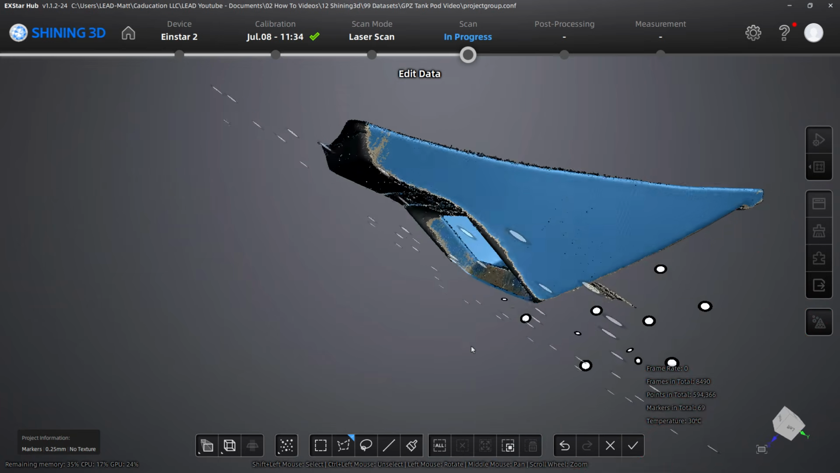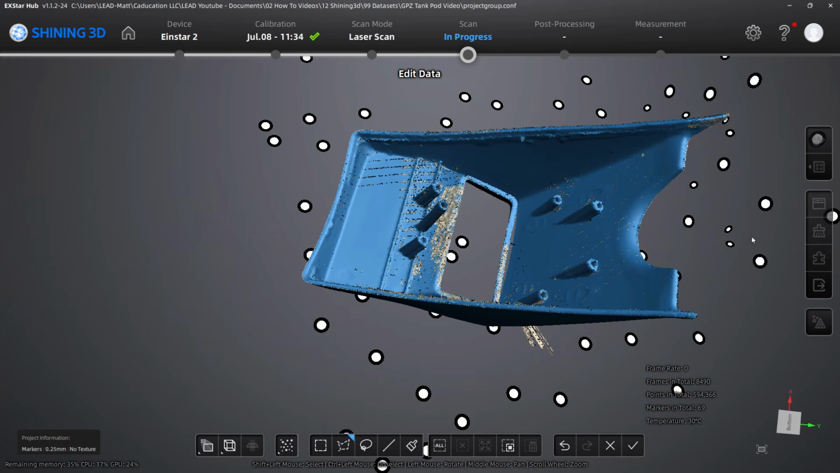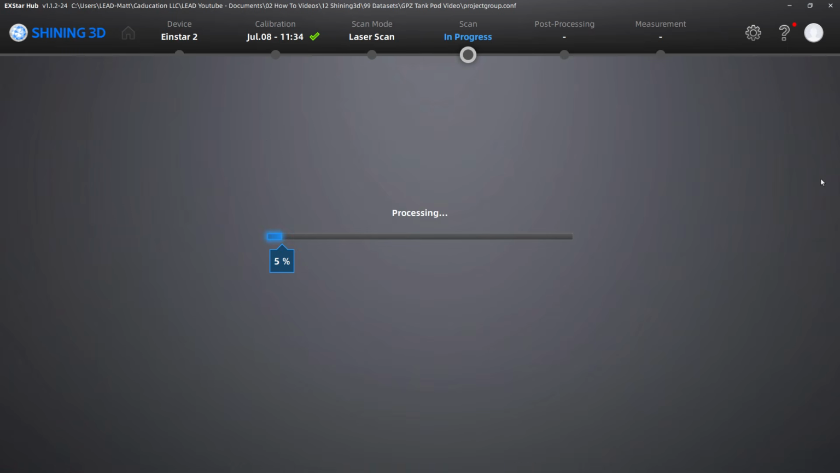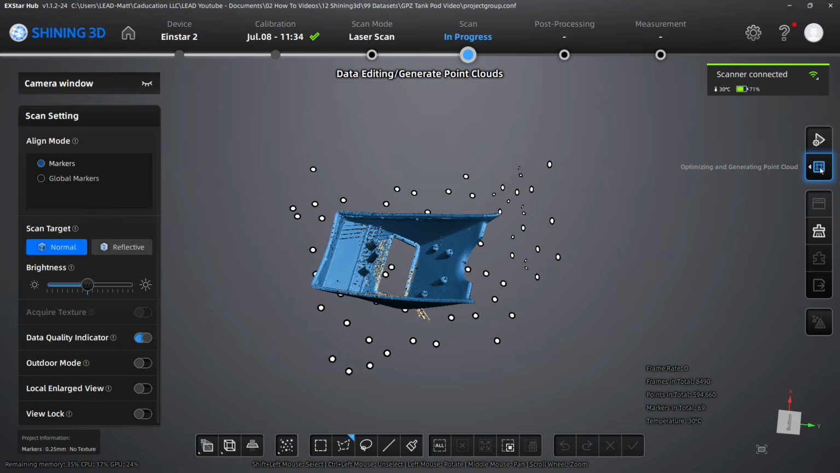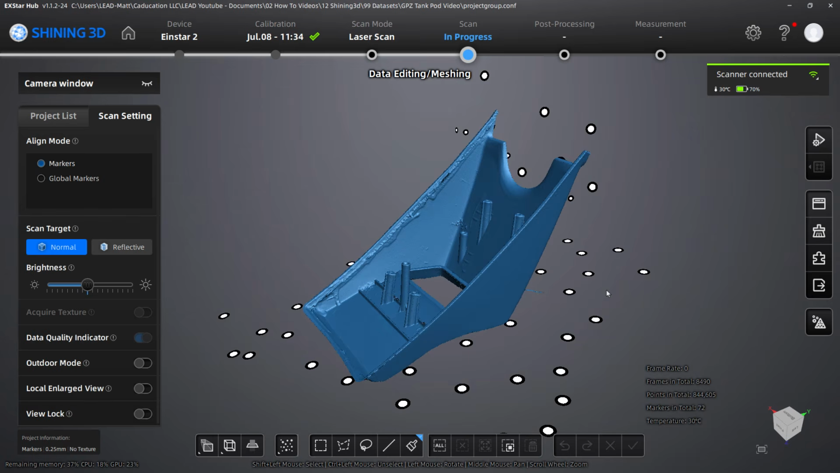Invert. All right. So it's still a little messy on the inside. Let's go ahead and allow it to optimize the point cloud, and we'll see if it's able to clean it up. All right, let's go back to our project list.